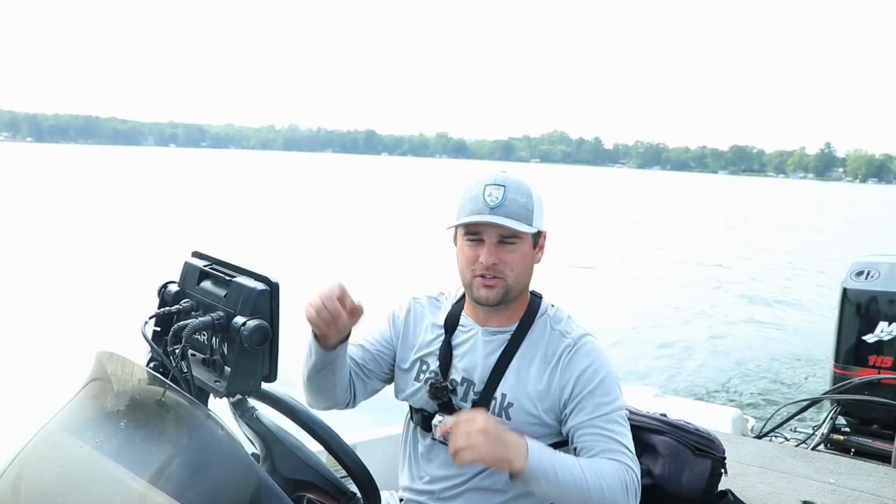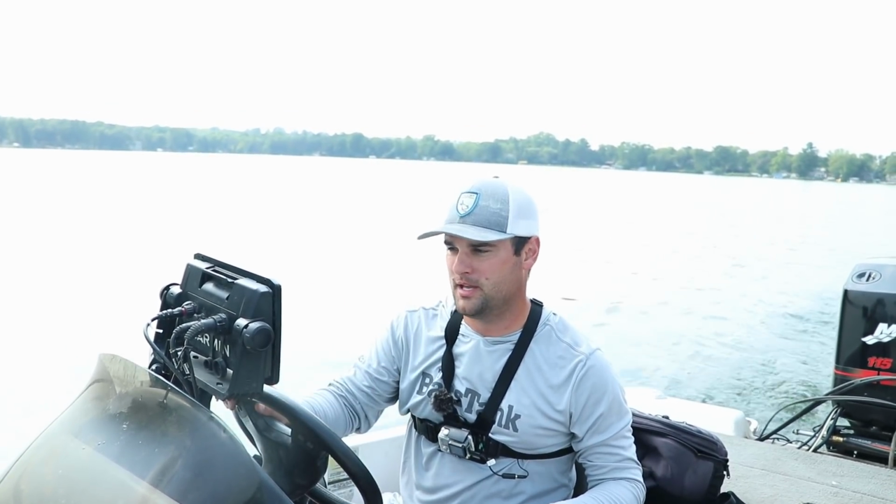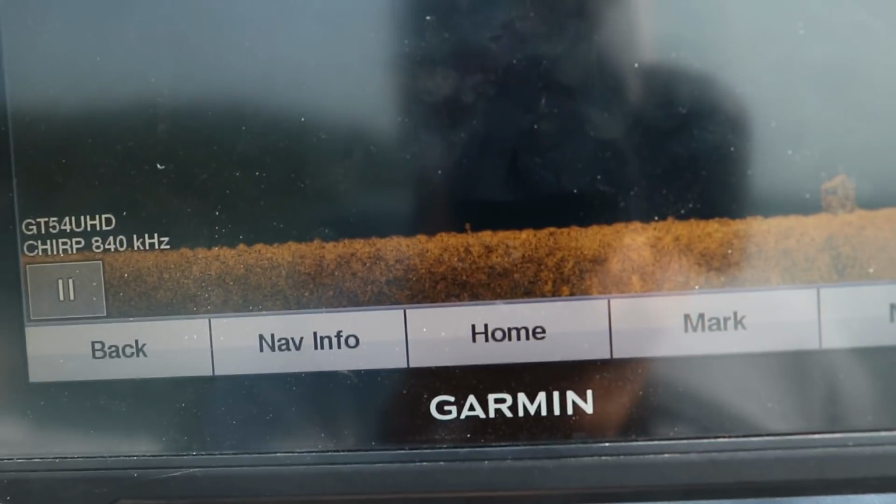So now let's go find some crappie on some brush piles. Mark the waypoint, circle back to them, and then drop in with this bait pattern that you should definitely have tied on this time of year.